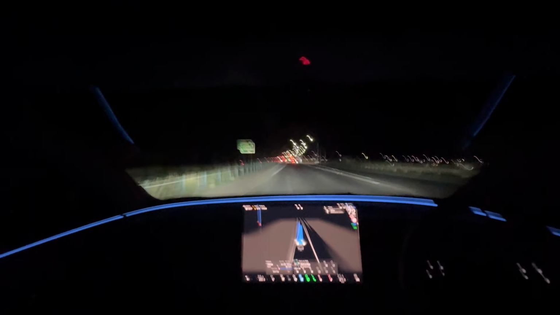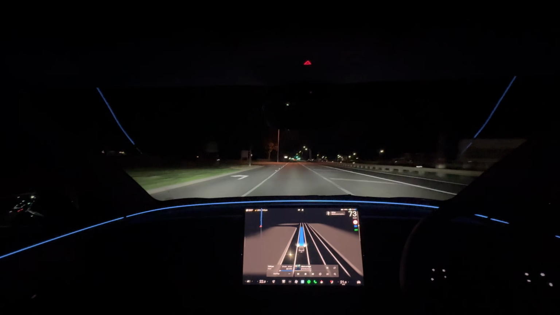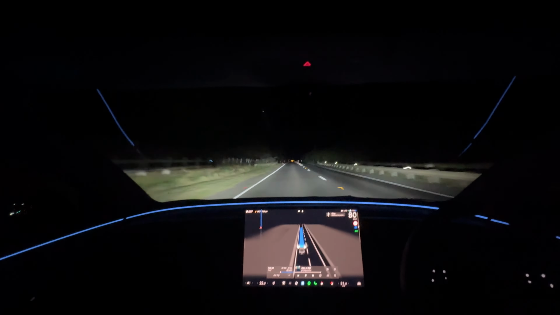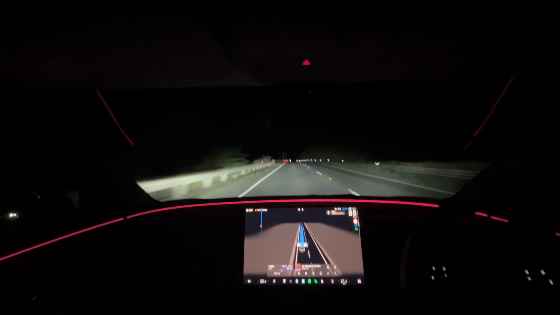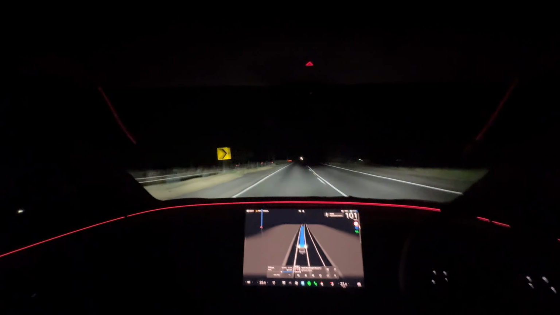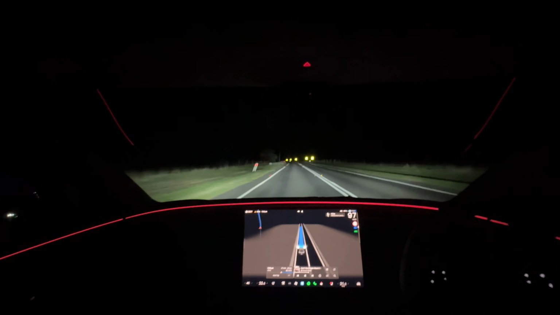This section of the drive was handled very well overall. After passing through two sets of red lights, the car proceeded for about 40 kilometers straight at 100 kilometers per hour. I did sometimes press the accelerator as the car would slowly dip down to 90 kilometers per hour, so I just gave it a little bit of an encouragement up to 100 kilometers per hour.